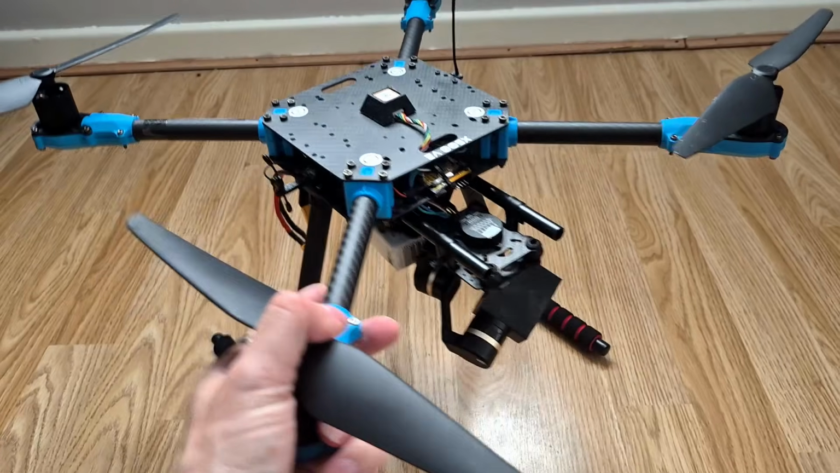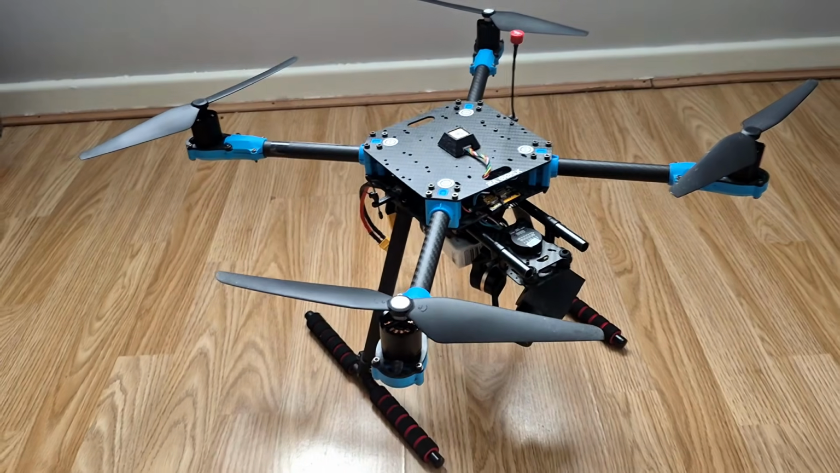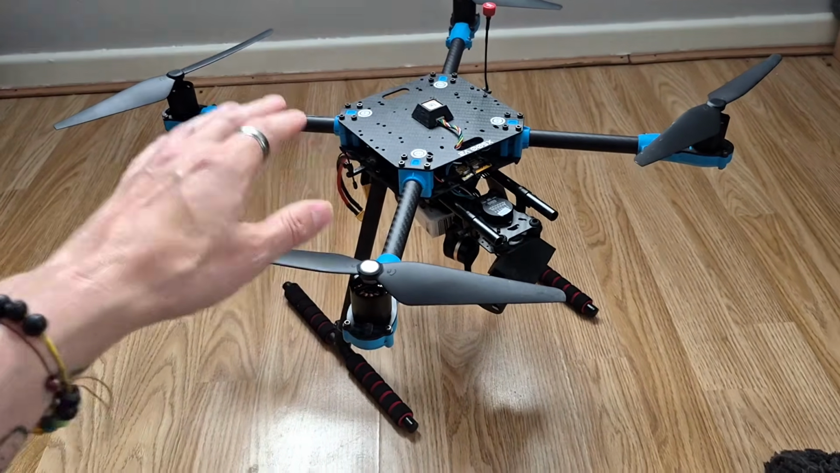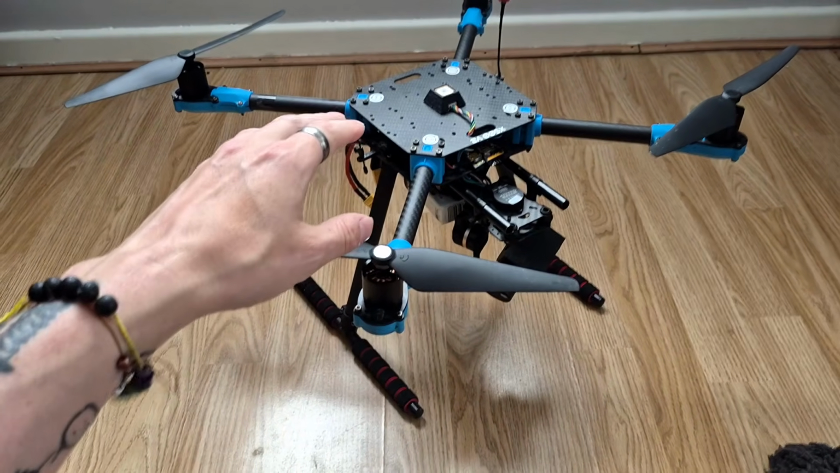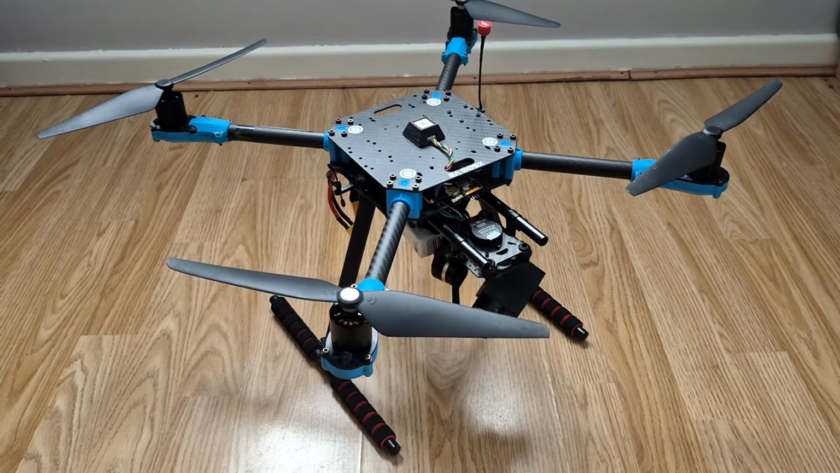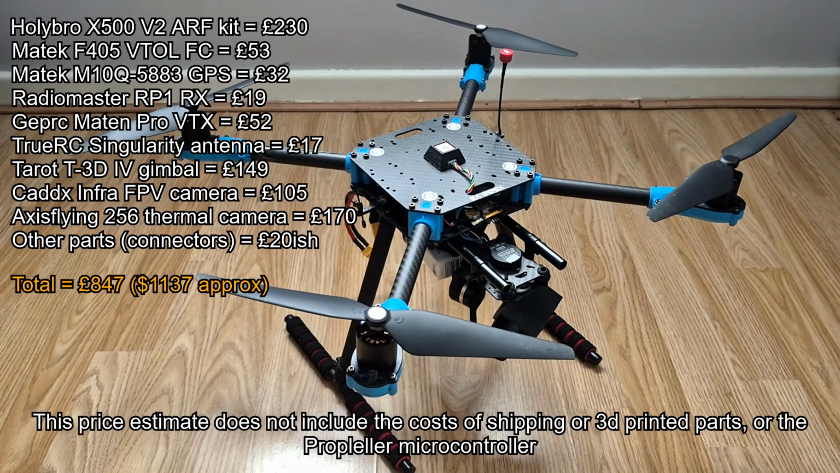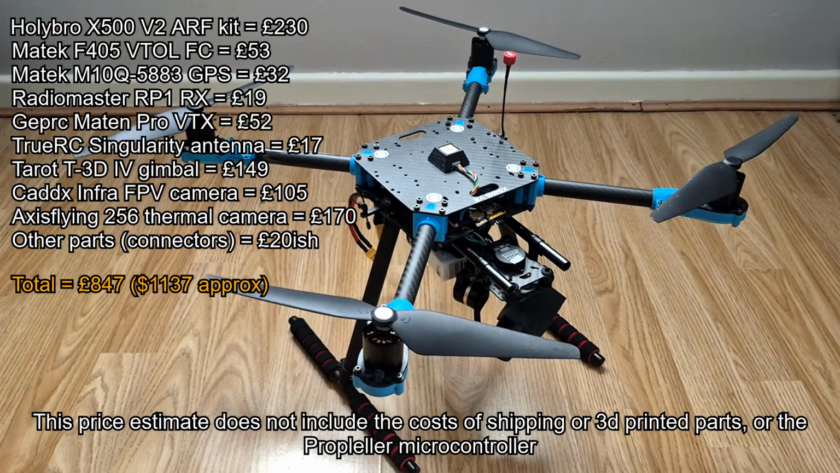And I think the only other thing that I need to mention is the elephant in the room. I did say in the thumbnail that this is a cheap thermal multispectral drone, and I promise you that's not clickbait. But the total cost of this build was around £850. I'm not sure what that is in dollars. I'll put it on the screen.